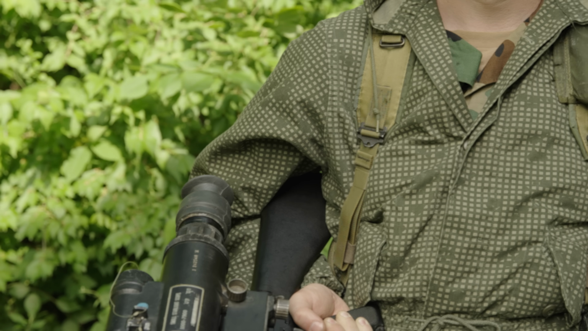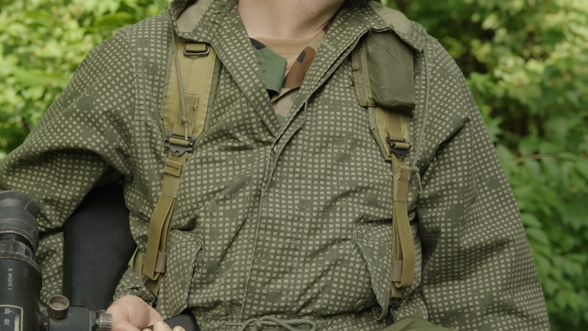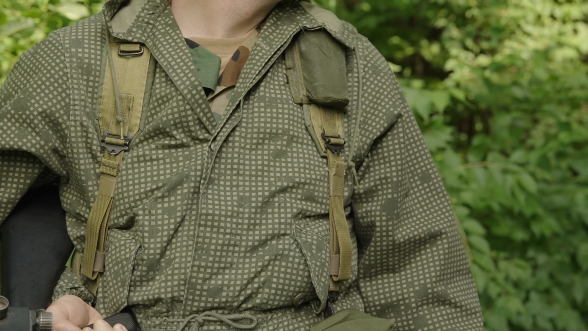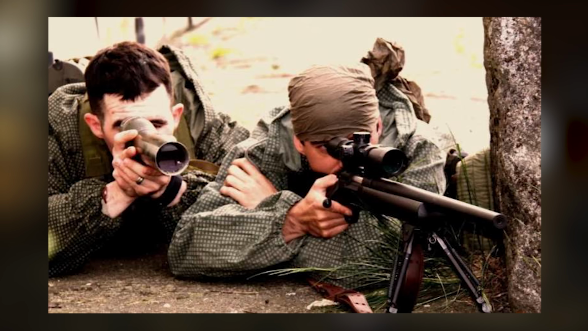Now, this grid pattern had the same design principle as the KLMK, basically trying to break the soldier's outline into shapes that the first-generation night vision tubes couldn't resolve cleanly. But by the time it actually hit the field, night vision had advanced so much that it was pretty much useless. Gen 2 night vision was just too common at this point. But do these uniforms actually do anything? Well, we're going to find out.